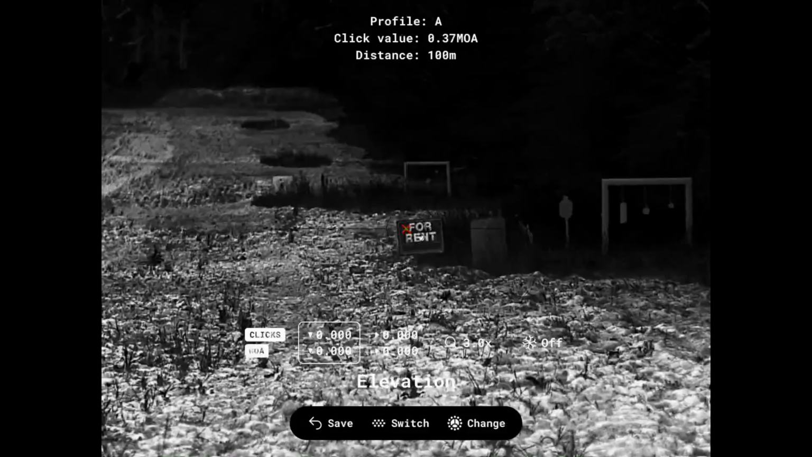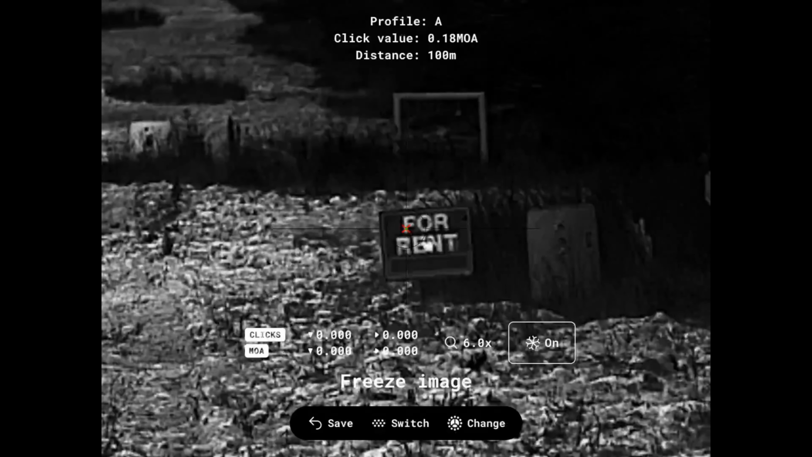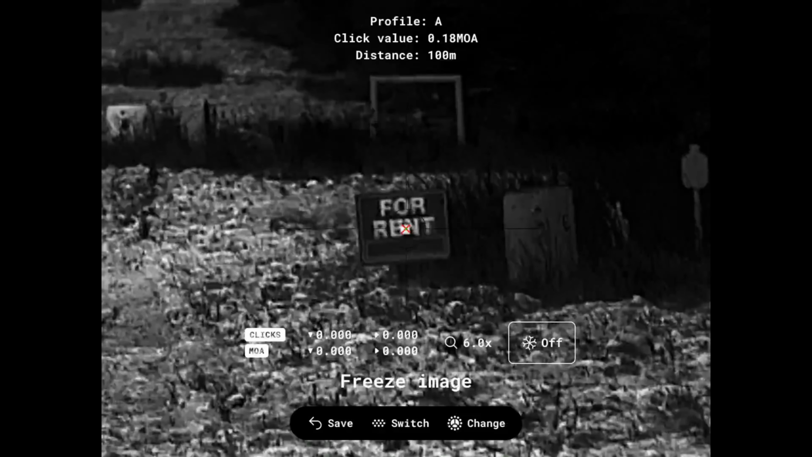And then once you get your zoom set, you're going to click your menu function button again. And now you're going to take your scroll wheel and bump it one time. Just like that. So now you're going to hit your menu button once more, and then you're going to change your elevation. So your elevation is going to be your y-axis. So we're going to bring our crosshairs up to about the same level as where our first bullet impacted.